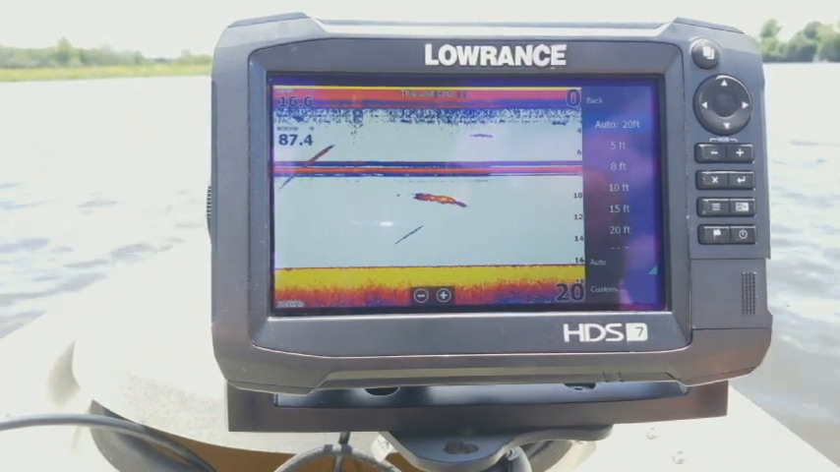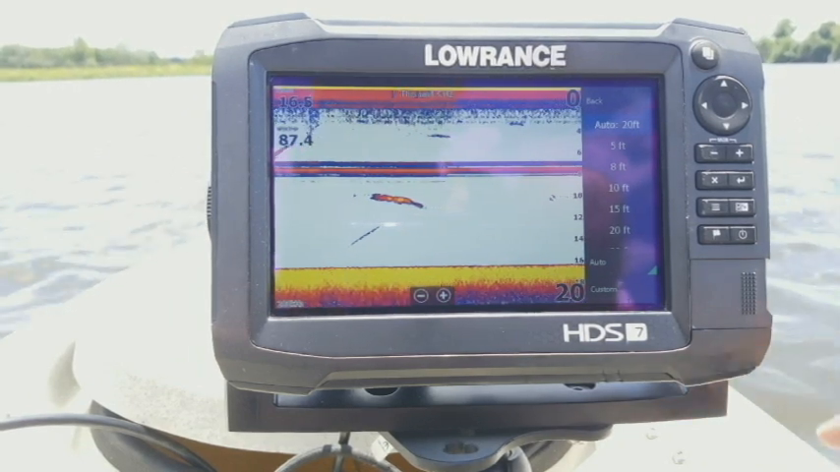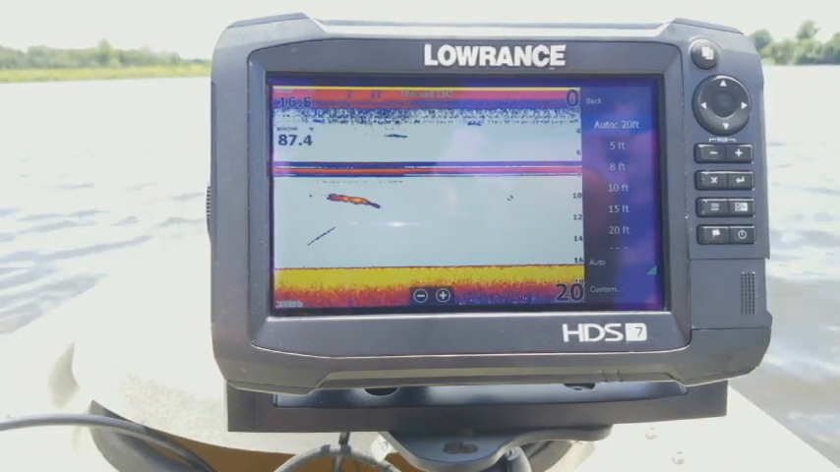That way you don't have to worry about messing with it. As the depth of your water changes, so will your unit. And that way it always keeps the bottom right there at the bottom of your screen.